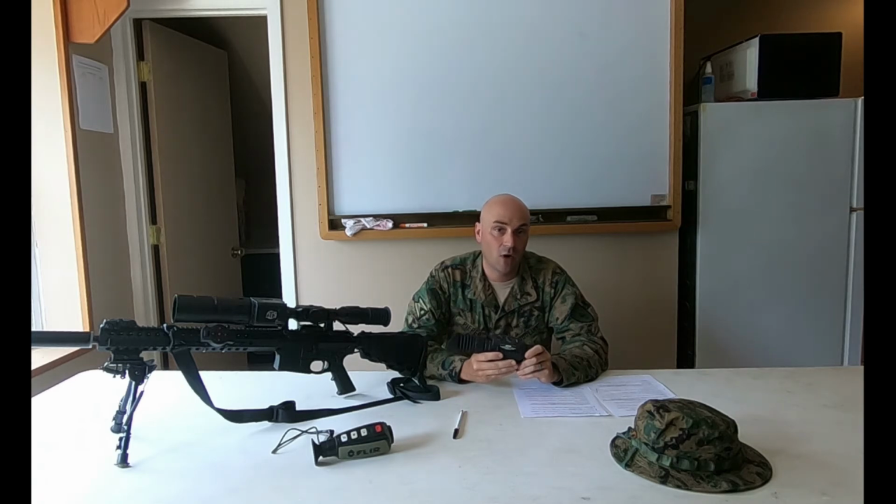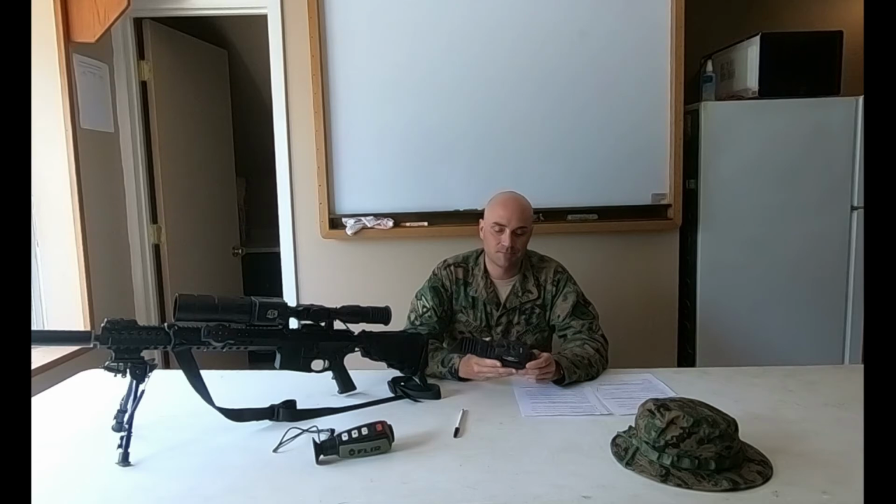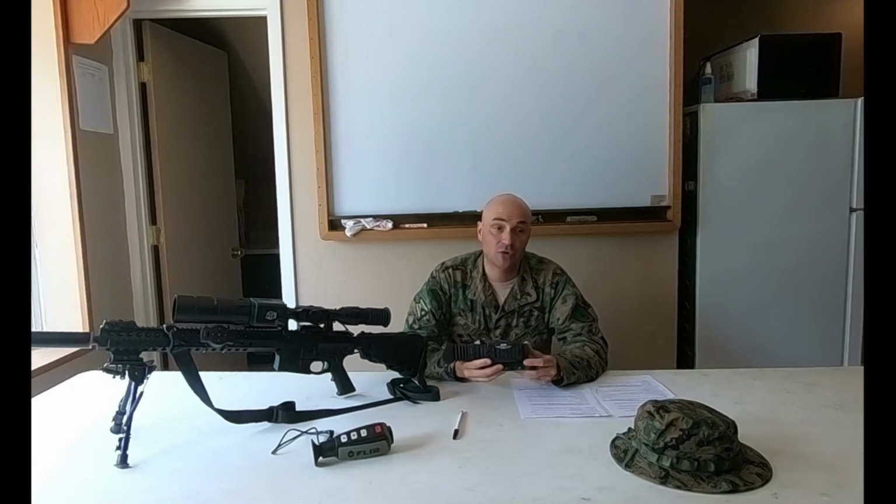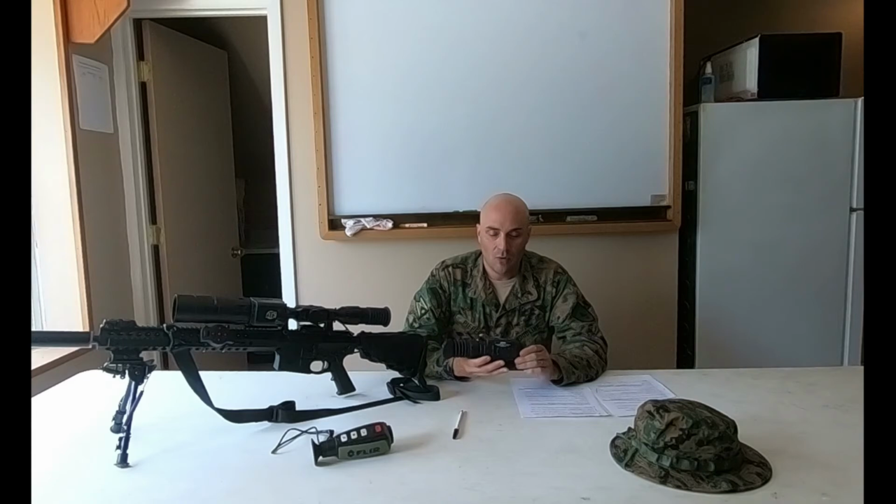The hot targets of the most heat will show up red, and if it's less heat, it'll be black. We use that the most. This is a fixed 1 to 5 magnification, but it does have 2x and 4x magnification capability. This is considered a point-blank range scope. By that I mean it has no rangefinder on it or capability.